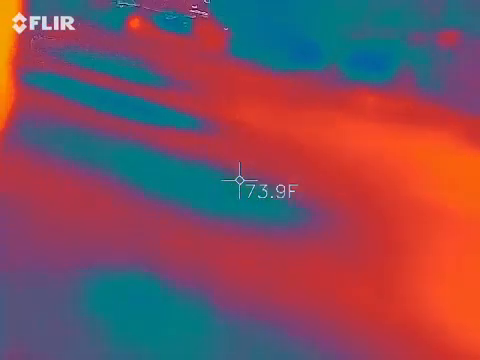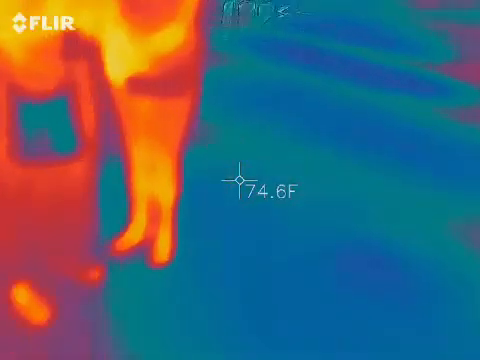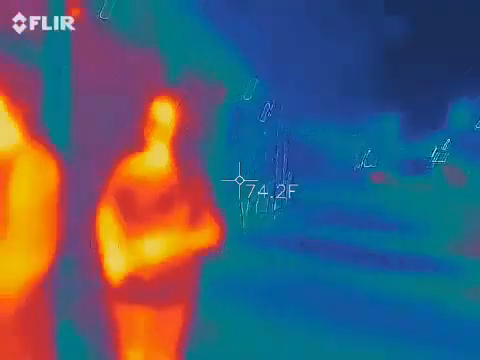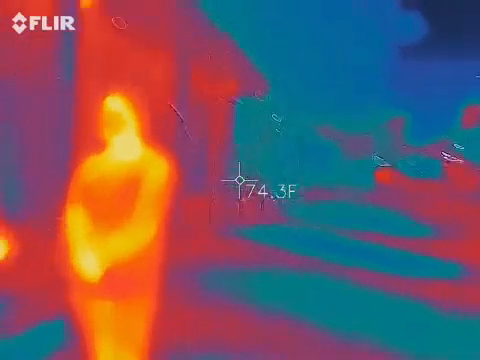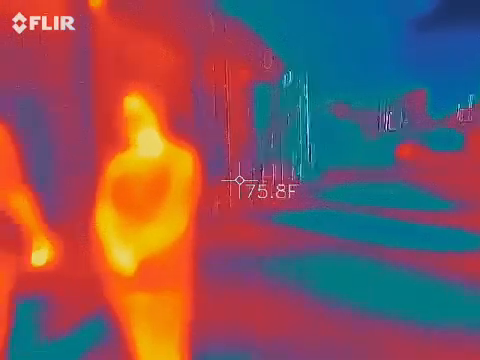I totally know what I'm looking for then. When they're black like that, that's a 25-degree difference from the hottest point or more, because it can't go any darker than black. So if it was 25 degrees, I'm excited. That's a big deal.